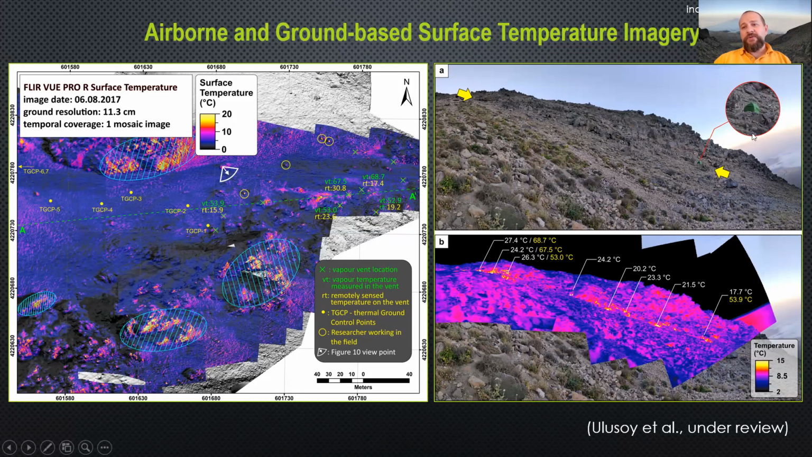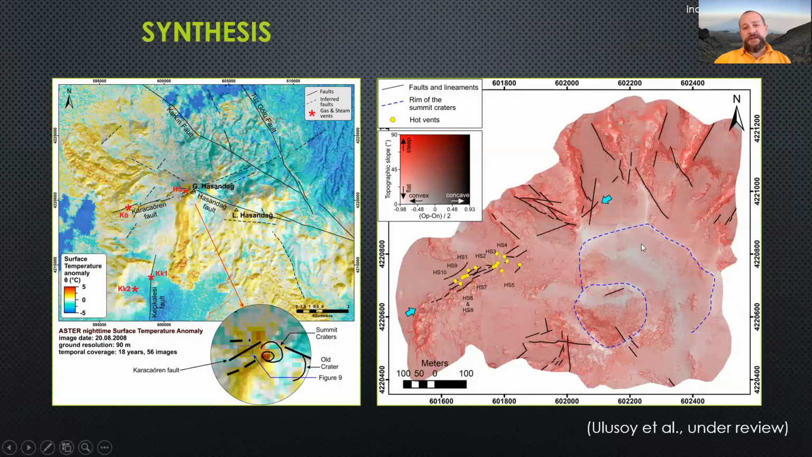You can compare the size of the tent with the area. All the vents are aligned along a crack zone, which we think is related to the Karacaören fault on the volcano.